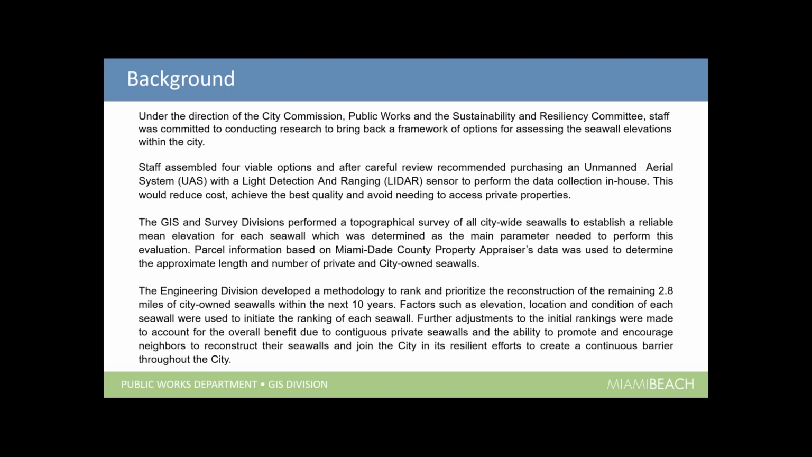Brian and I got together and we looked at all the options that were currently available, and we came up with 4 options, where at the end we chose an aerial system, a UAS with LIDAR, to perform the data collection in-house. This selection allows us to reduce our costs, achieve the best quality, and avoid needing to access private properties, which is a big concern here in Miami Beach.